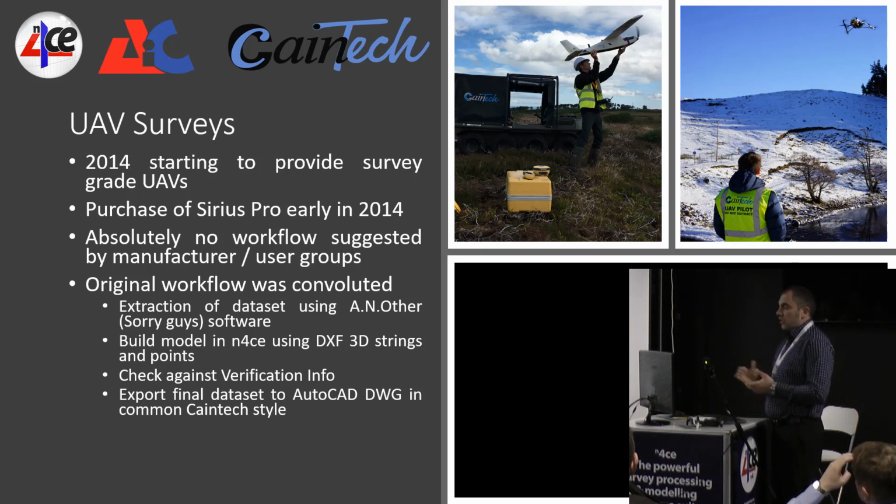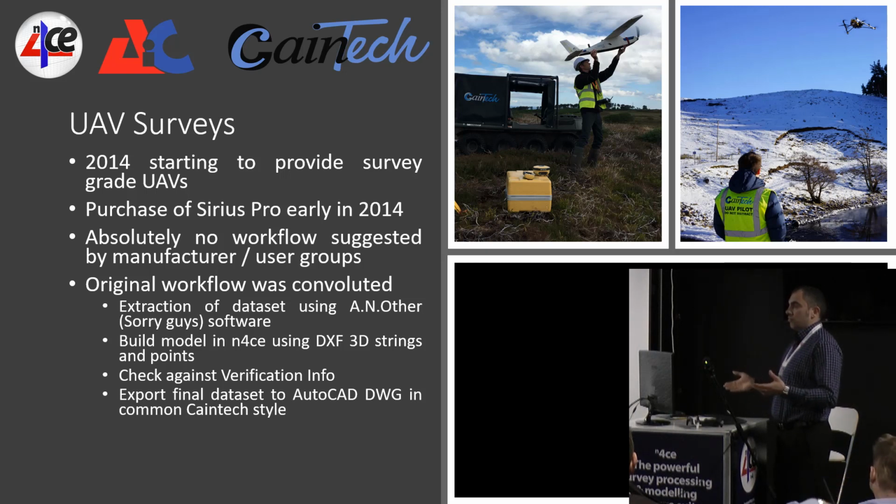Now, we tried a couple of processing softwares, looked at Pix4D, Agisoft. In the end, with Pix4D, the repeatability of the surface was absolutely diabolical. So if you repeated the same data set multiple times, you would get different answers. So that, for us, we couldn't rely on it. Whereas with Agisoft, it was rock solid. We could believe what we were seeing.